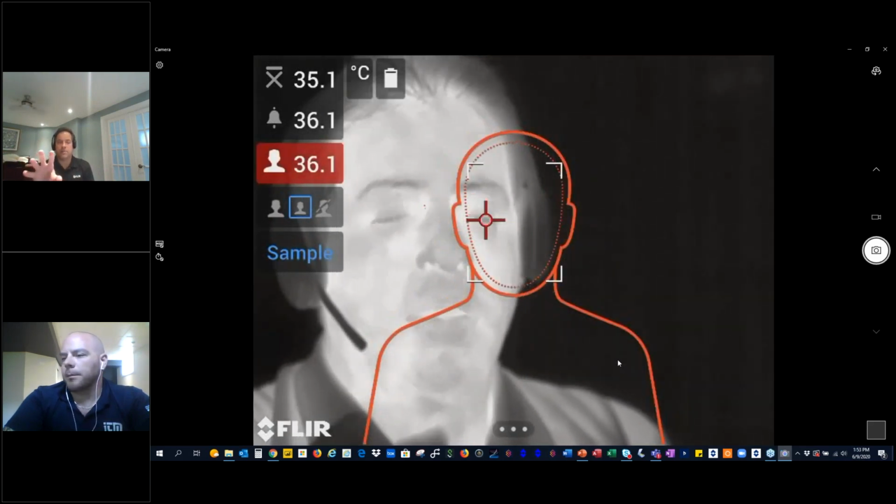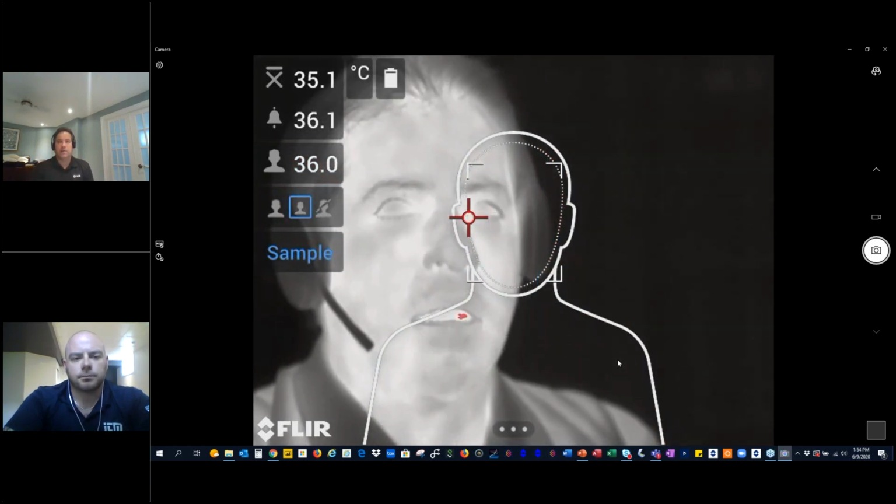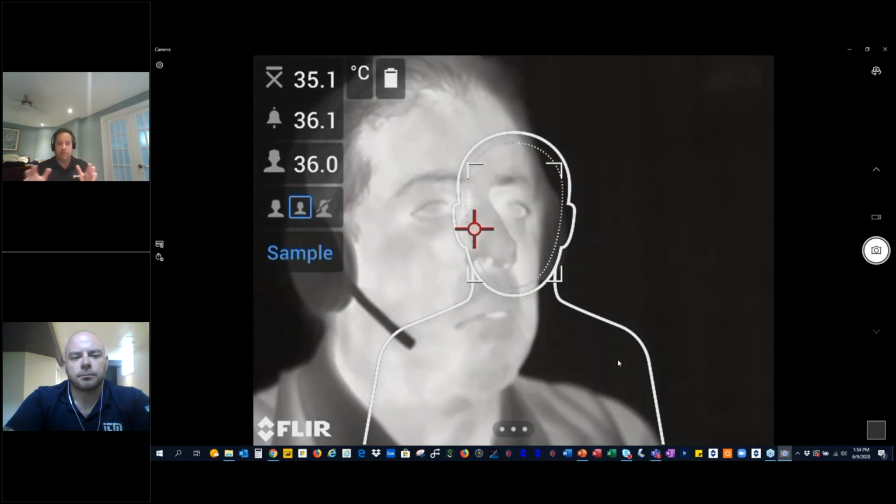Perfect. The exact value, I don't have the exact pricing yet. I'm getting it hopefully by the end of day today, but I think it's close to about combined $2,500.